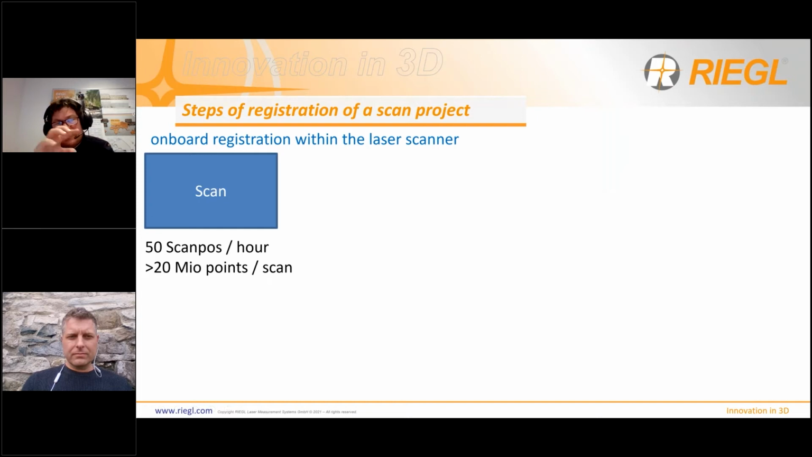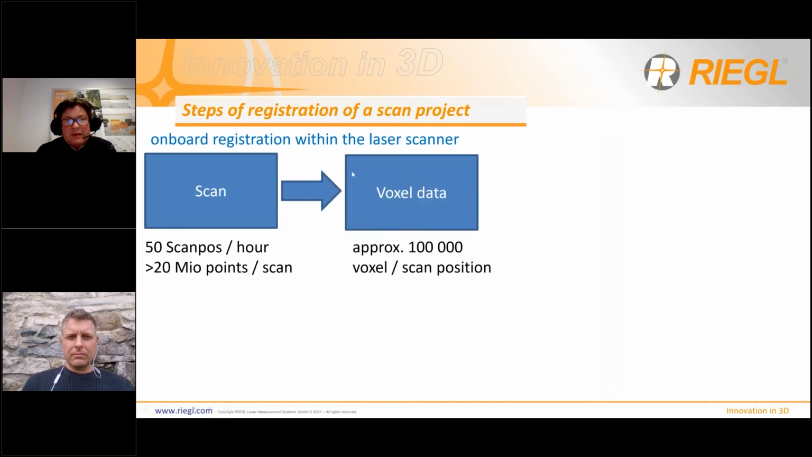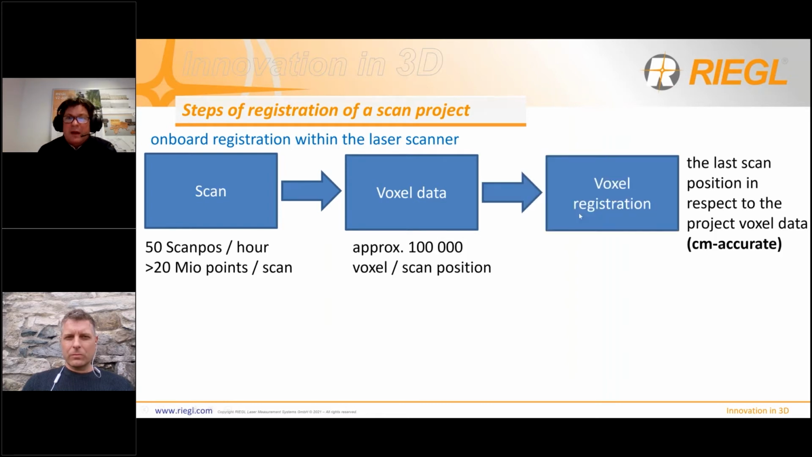I want to show you the registration process as a block diagram. At the beginning, you have a scan. We know more than 20 million points per scan. The onboard registration means that step by step, we bring the scans together inside of the laser scanner. The first step is to create a voxel data set out of the laser scan. Some few hundreds of voxels per scan position in one voxel data set are used in the voxel registration.